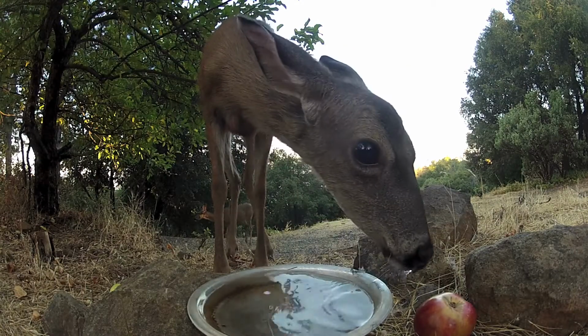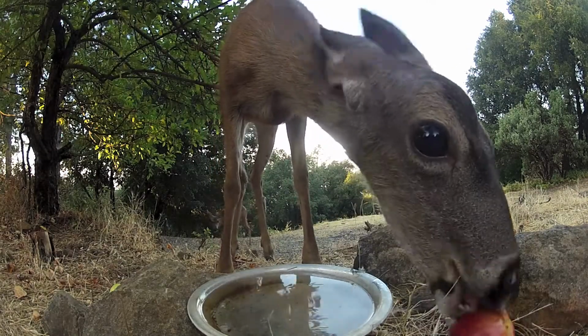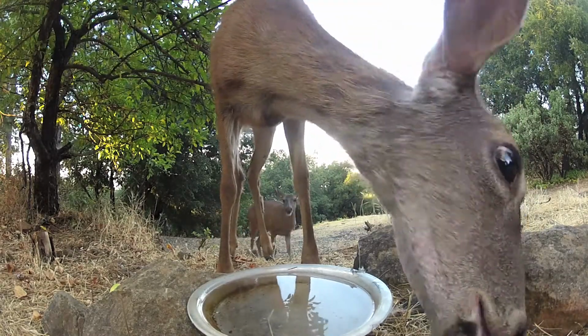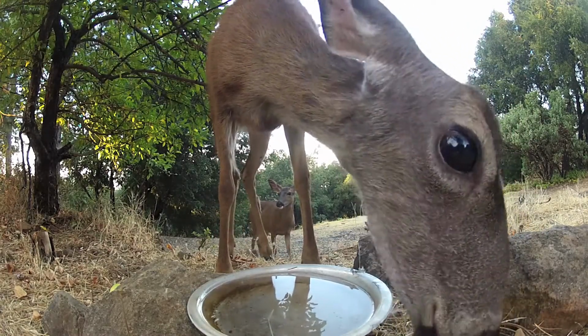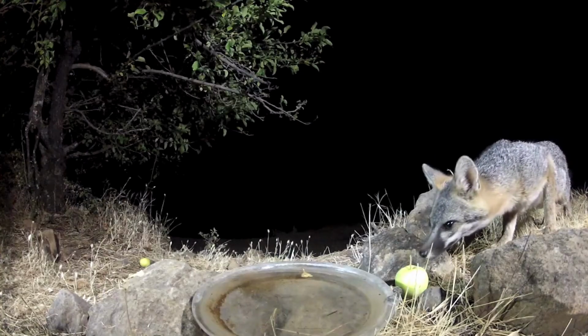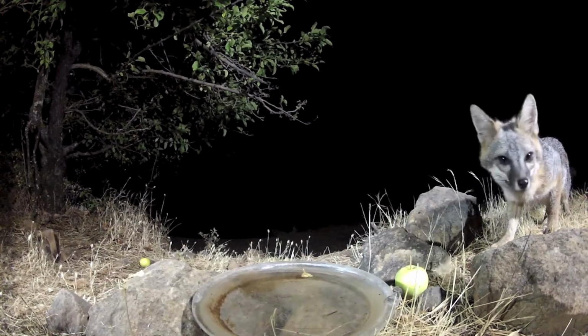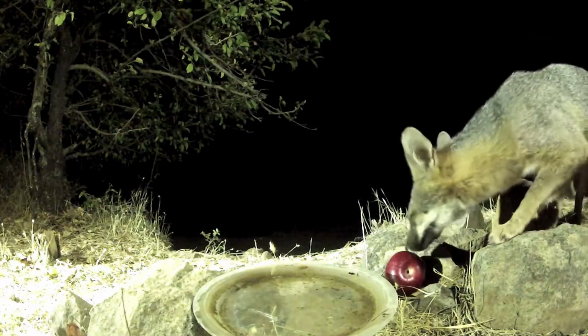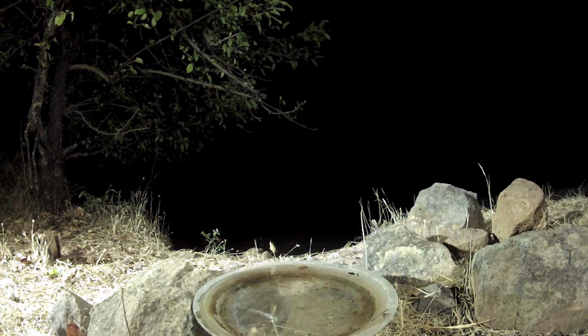Each visitor had something to offer. This doe, for example, couldn't wolf down apples as fast as Bruin. Her mouth wasn't big enough. Here we have the green apple failing the sniff test. Apparently this gray fox liked his apples red.